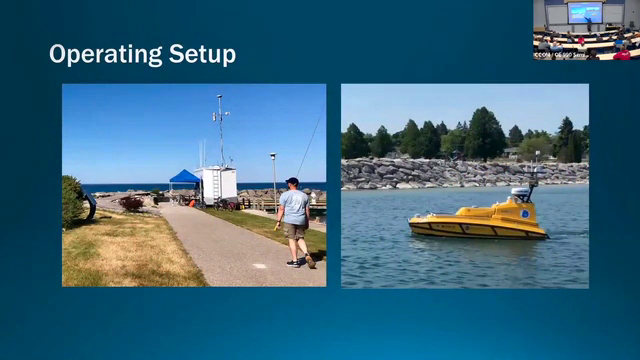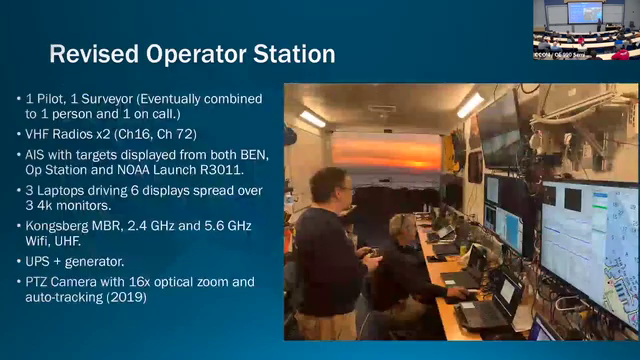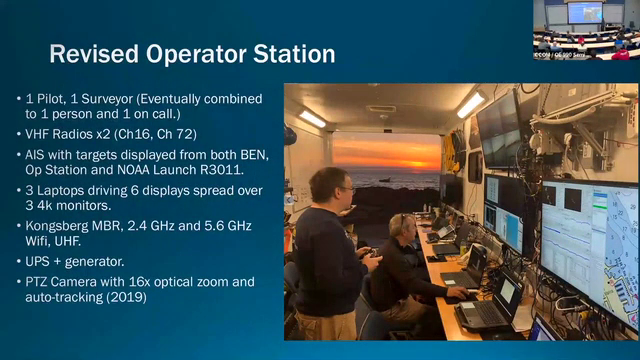So we have kind of a control van that we mount antennas on for telemetry out to Ben and power, both from shore, but also with a generator in case the shore power goes out. It's a very important thing, learn the hard way. And we operate as far as 20 kilometers offshore with the radio system, so well beyond our line of sight, for all day and sometimes through the night. So this is kind of a view of the inside of what that looks like.